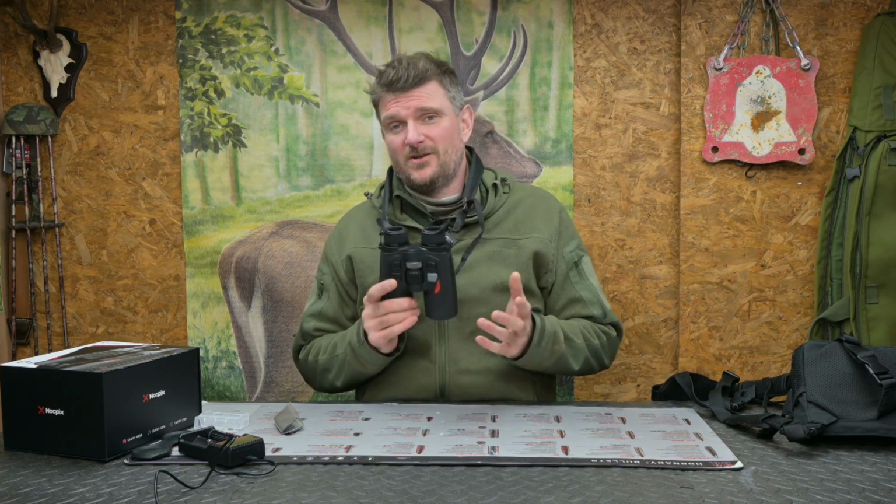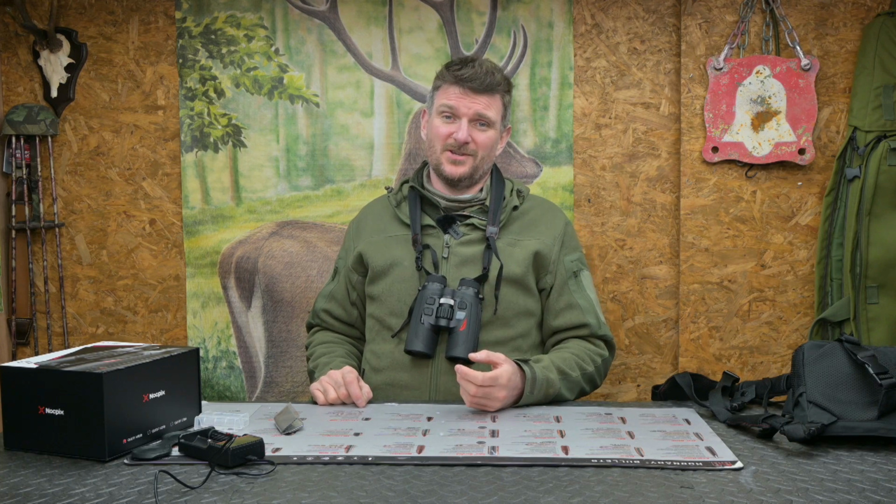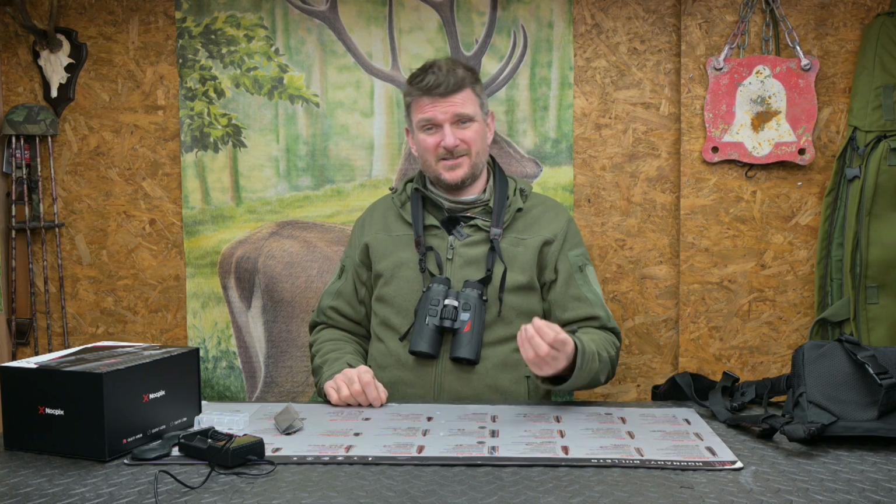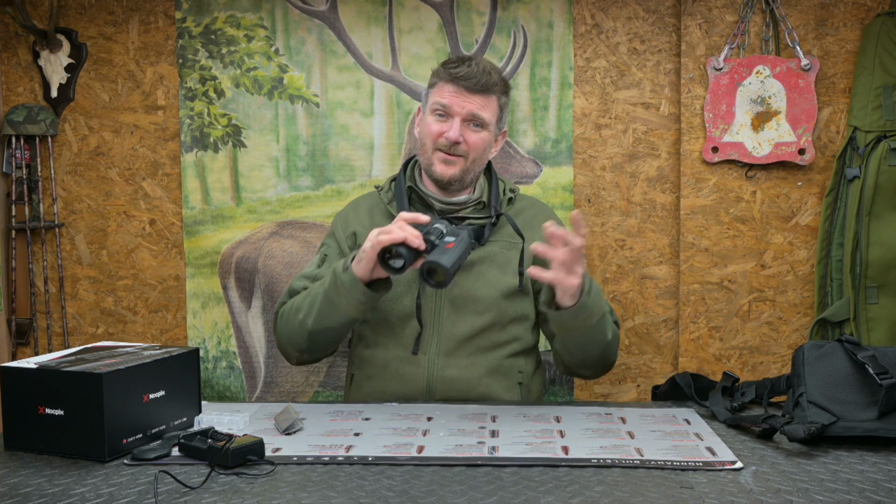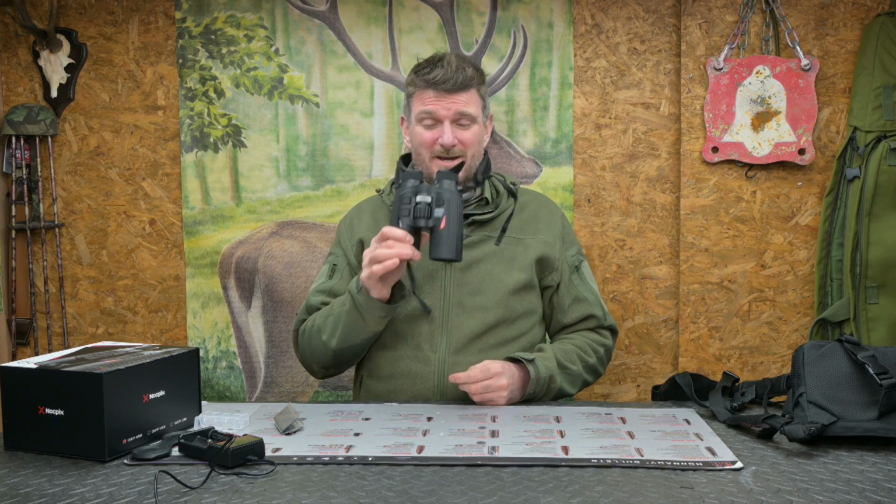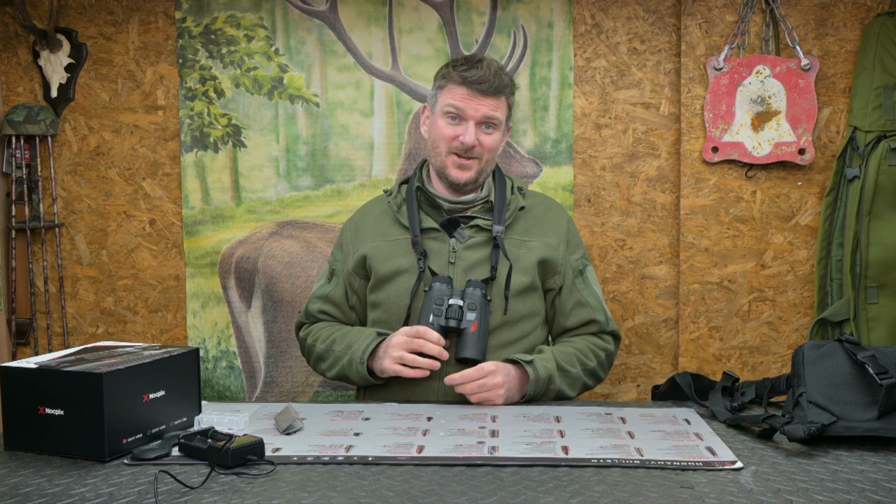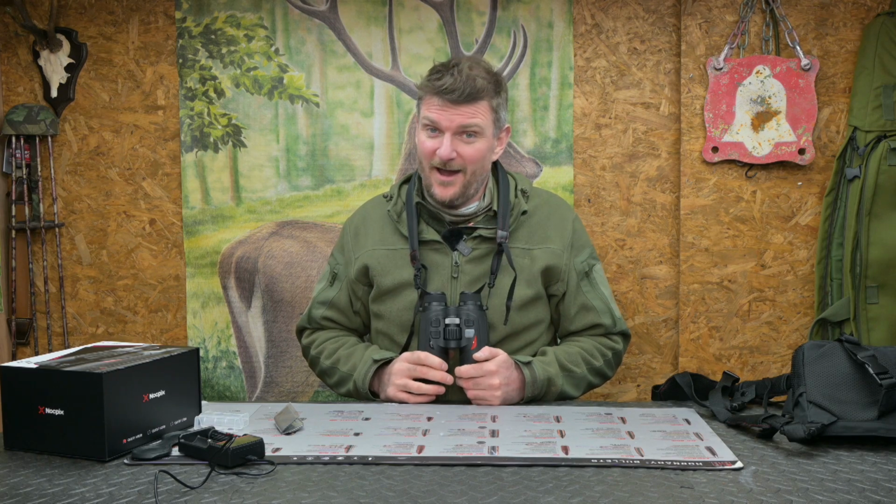Yes, you have to hold it with two hands, but on a binocular there's a lot of functionality and a lot of buttons to use on them, and you can often find yourself having to hold it stable with one hand and use the buttons with the other hand just to keep it still and actually access all the functionality of it. So is it really a big disadvantage having a biocular or binocular setup? I don't think it is, and I have to say this Quest from Nocpix is my current pick of the bunch in terms of the thermal product I would choose for my easiest use when I'm out hunting, shooting in daylight or darkness. Right, I hope you've enjoyed that review.